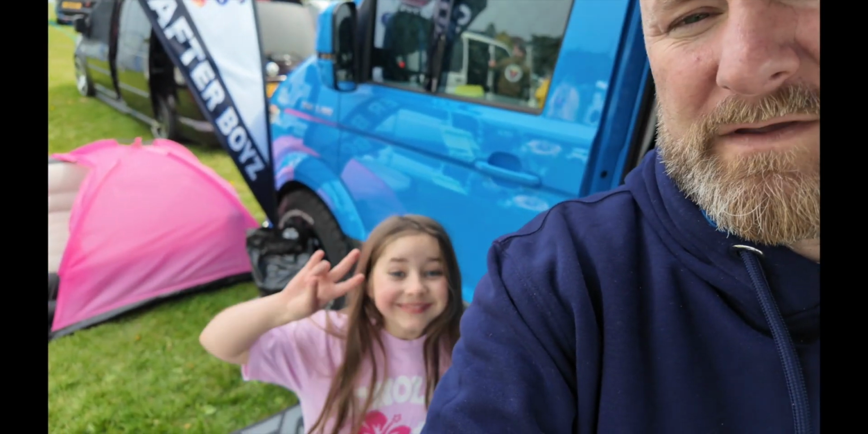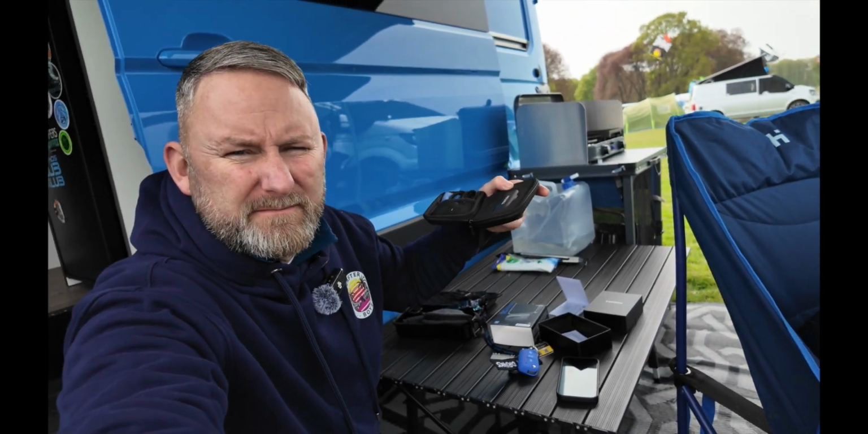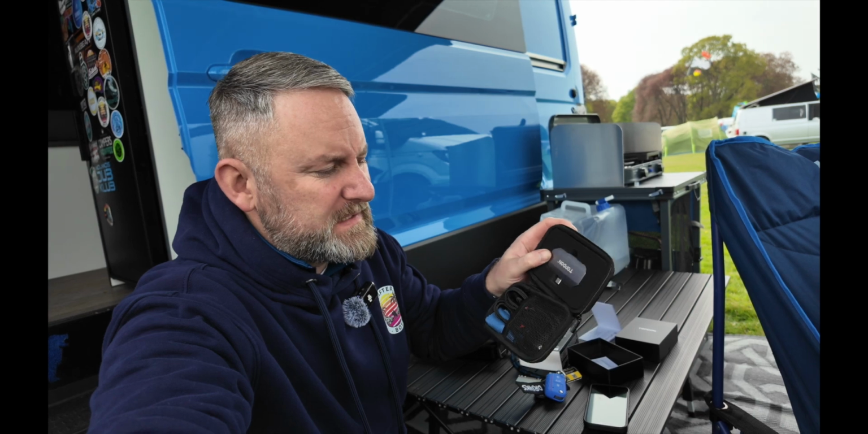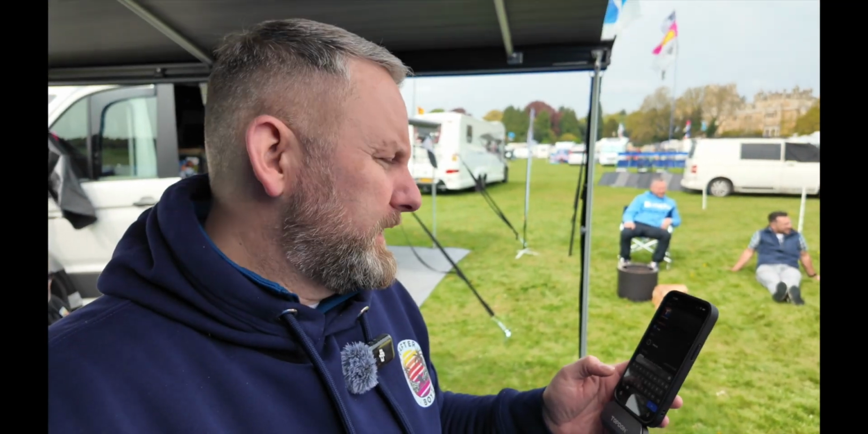Right, so in this box you get this cool little pouch here, and in it you get your chargers, different leads for different phones. So you've got iPhones with lightning cable, and you've got USB-C ones, and it works on them. This one's specifically for the iPhone USB-C, and basically this just plugs into your phone. It's tiny.